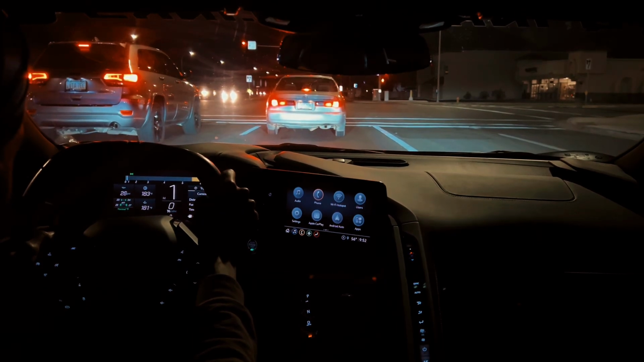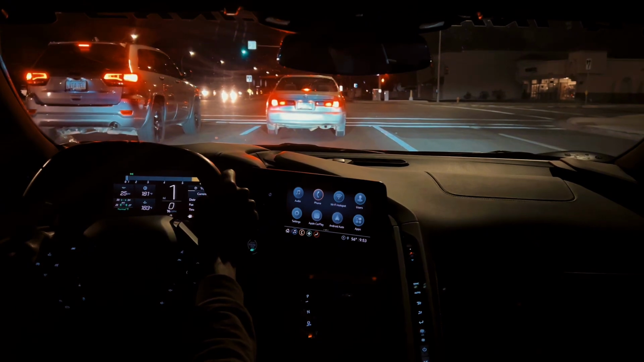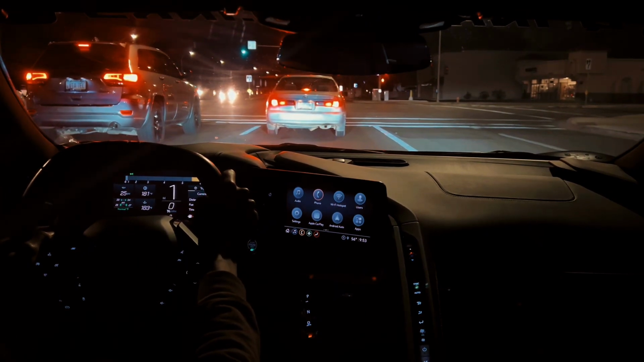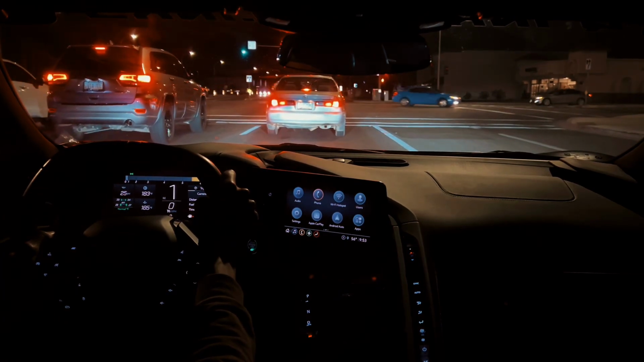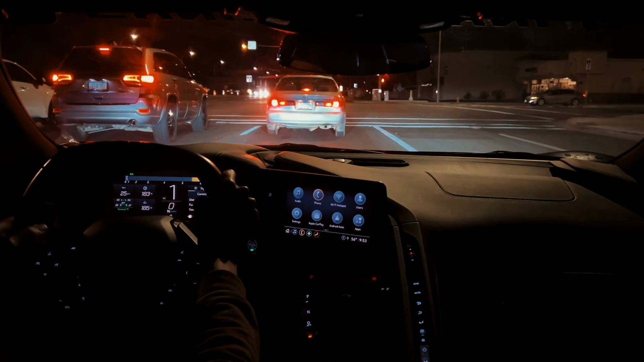Our rear right tire, and the left, honestly, could use a little bit of air.